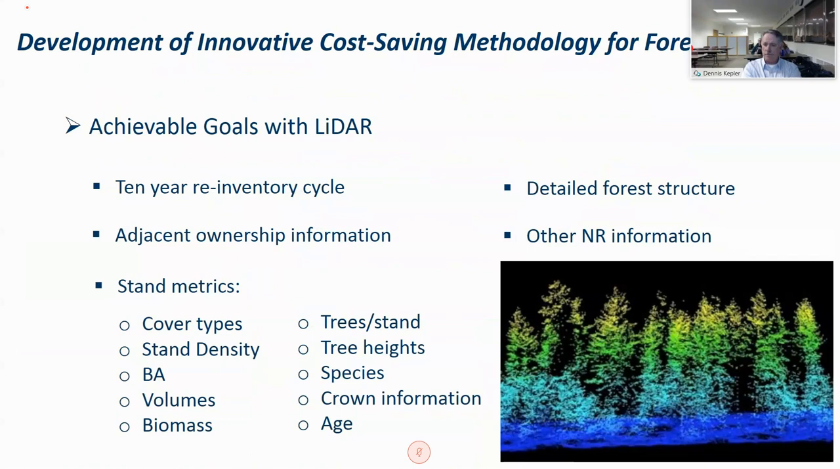We've also increased our ability to process data with new computing power. So with the combination of those two things occurring simultaneously, we felt it was time to start using this data in earnest to say something about our forest land.